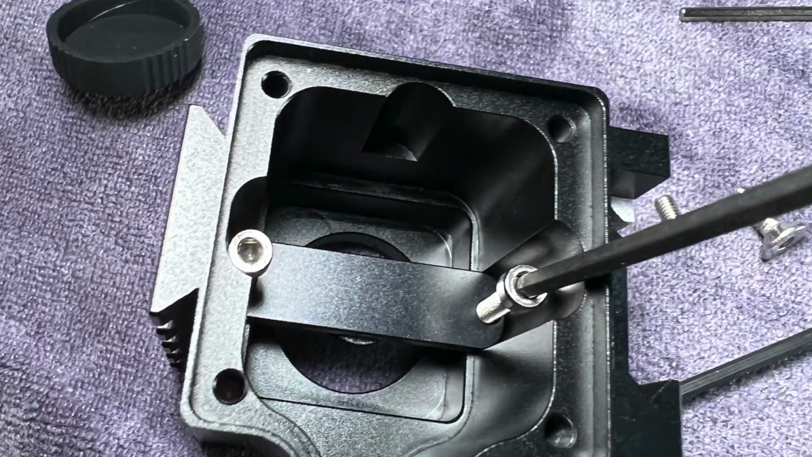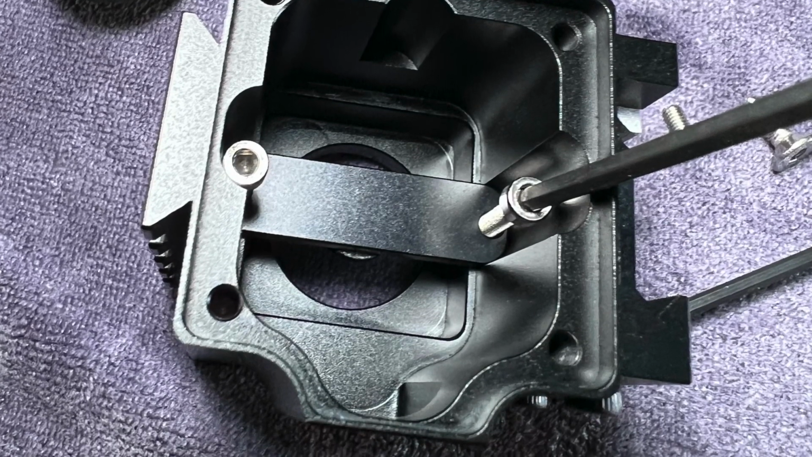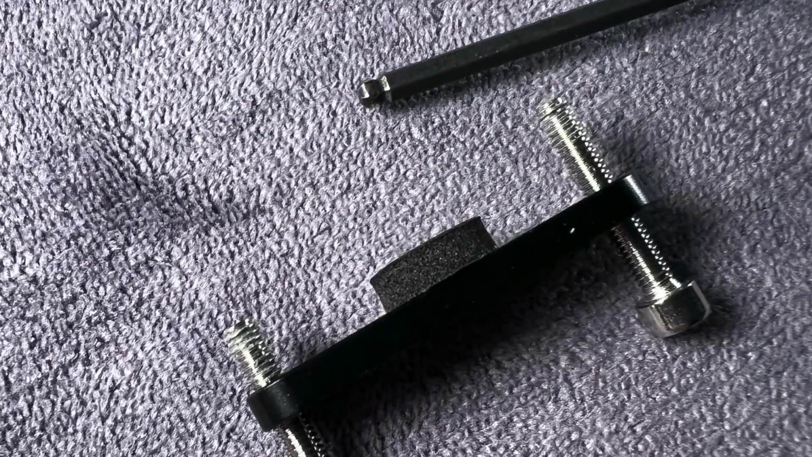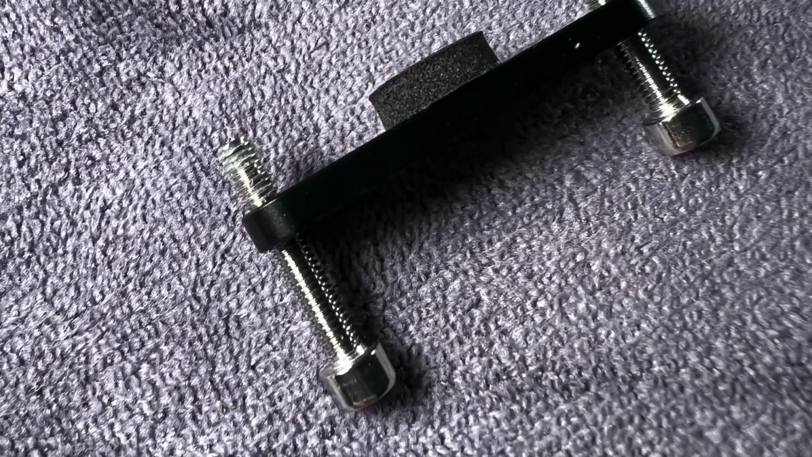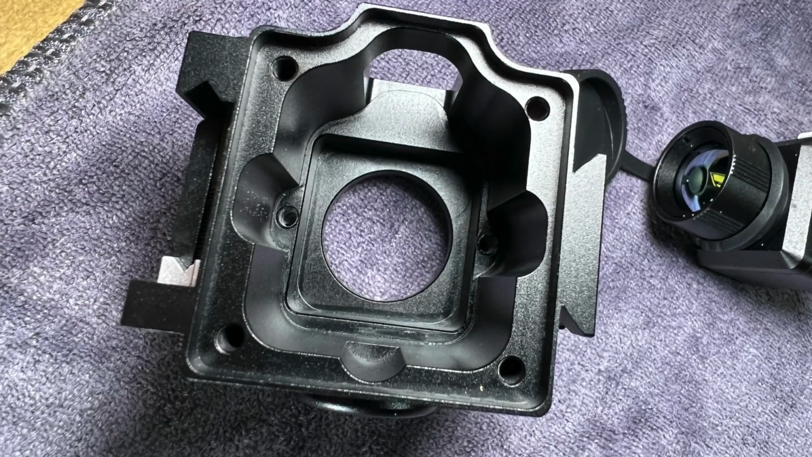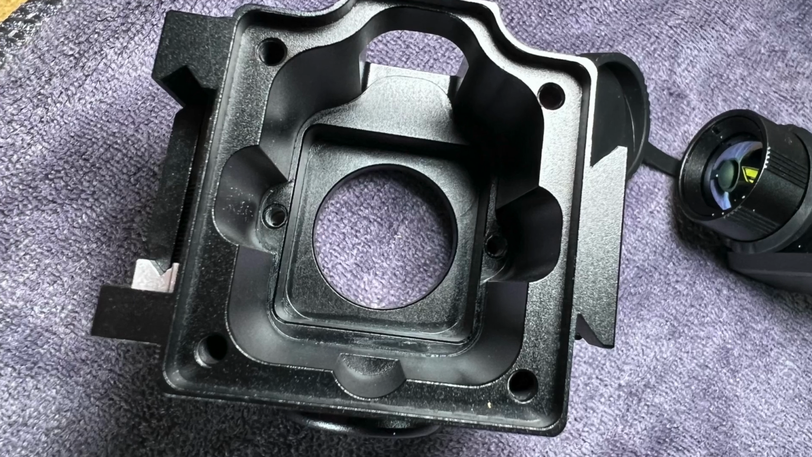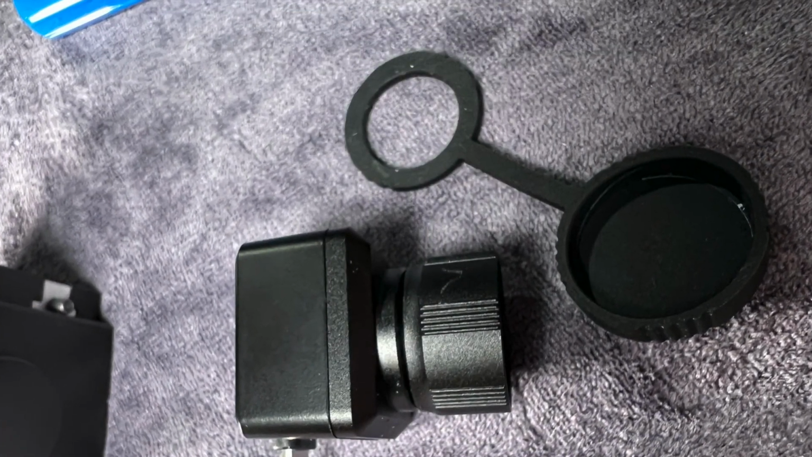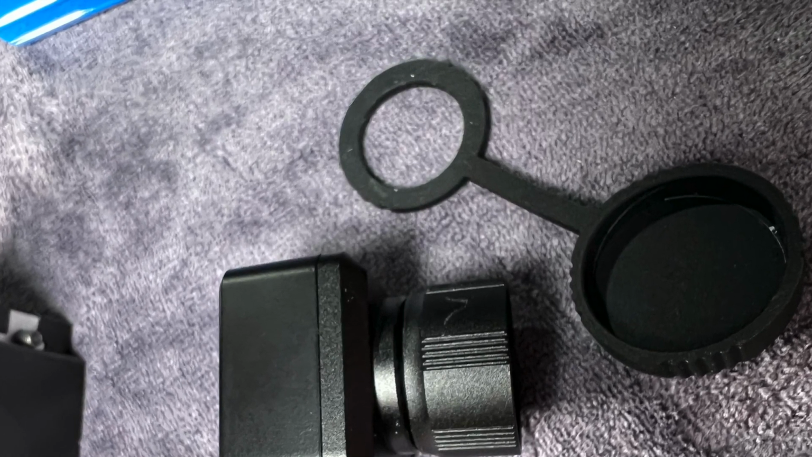To prep the case, you have to remove this bar and its two Allen screws. When it comes out, make note of where the spongy part is. That's what's going to go against the camera when you install it. You need to orient yourself to the case. The big opening on the top is the side where the connection is going to go. You do need to take off the rubber lens cap, otherwise it won't fit into the case properly.